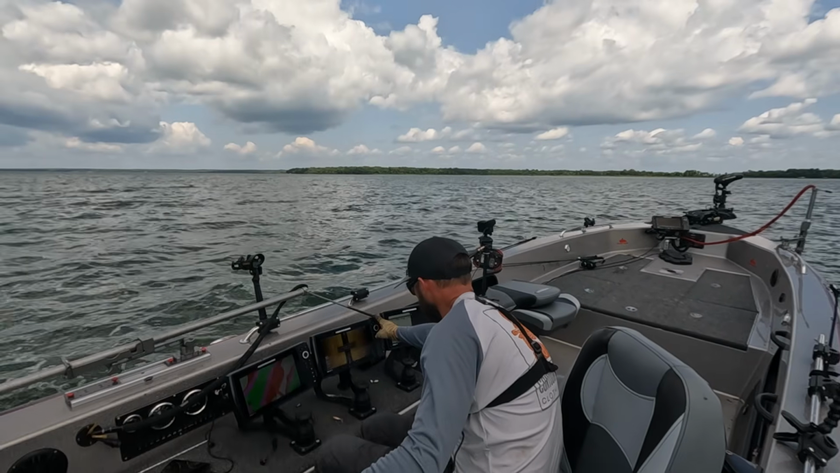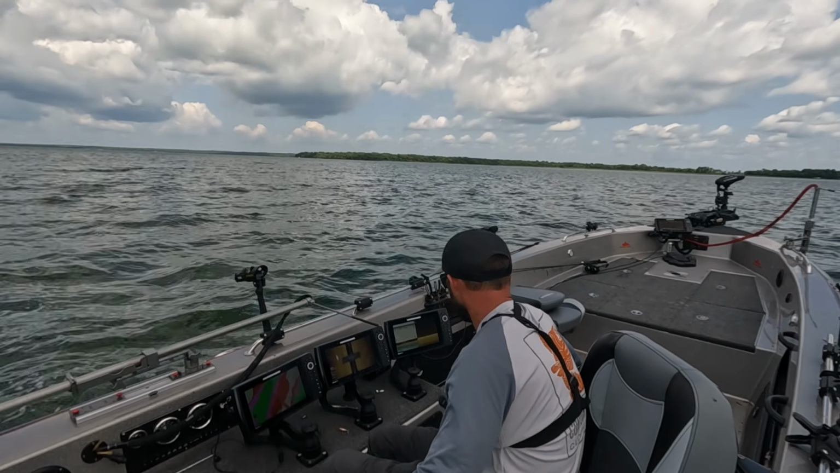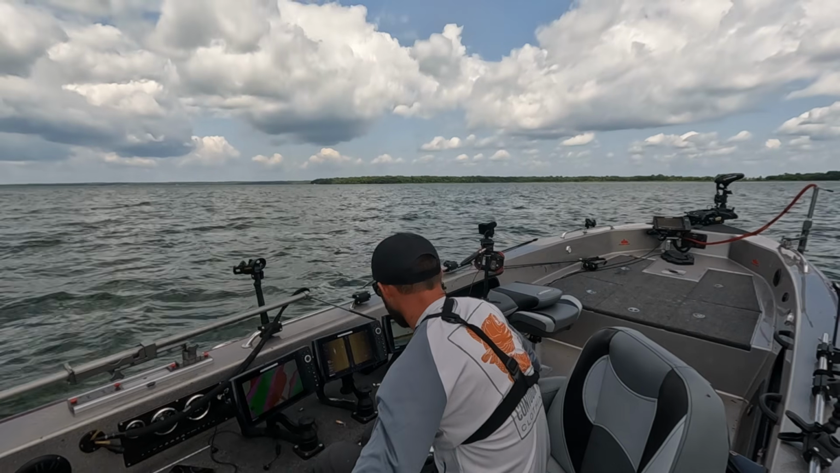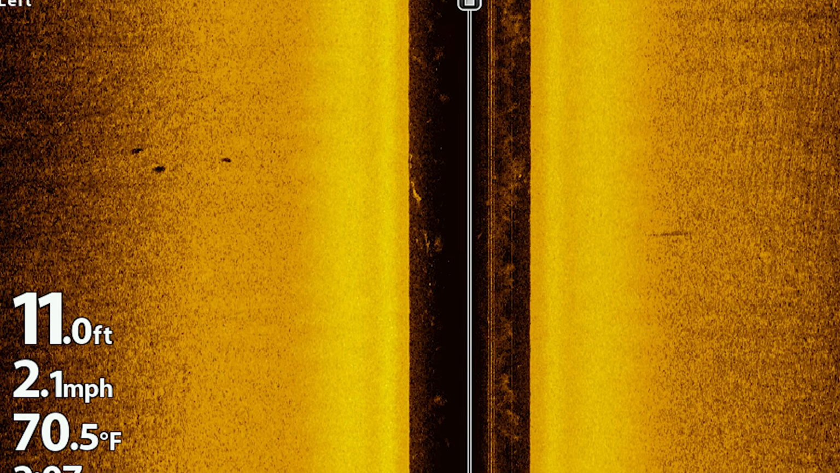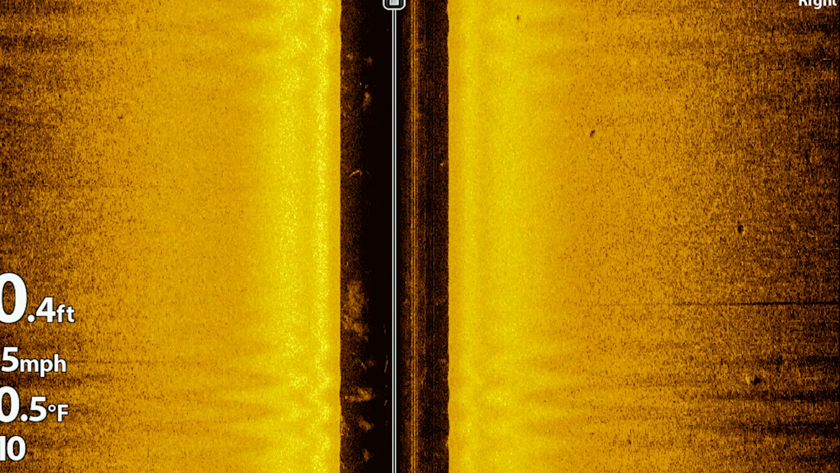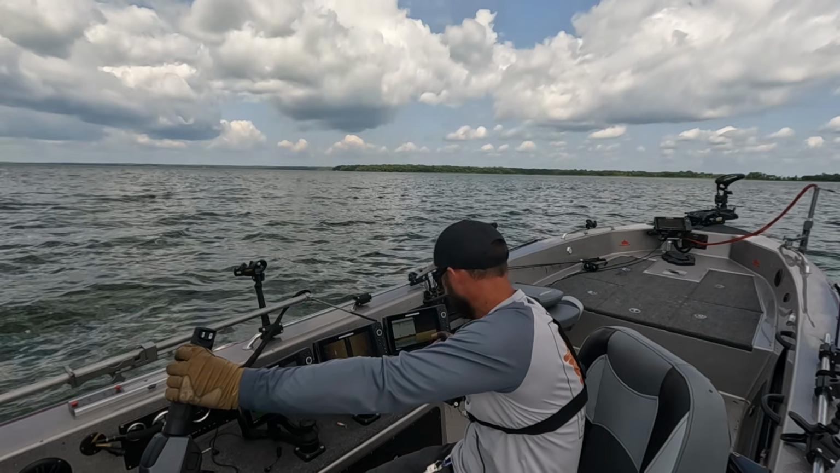All right, so in the last, probably 150 yards, I'll throw up the last 2 screenshots I took here. Now, none of these look like a pile of fish, right? It just looks like, oh, there's 3, there's 2, 3, 4 on the graph right there, all spread out. This is kind of what I'm looking for.